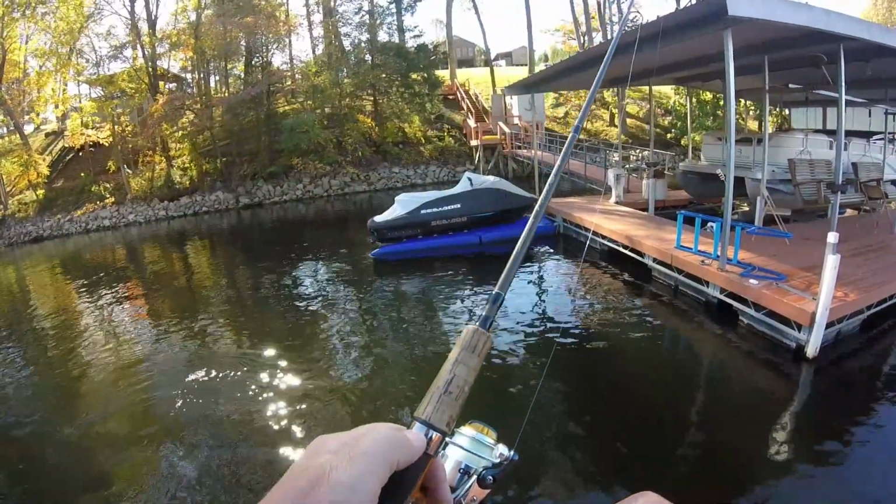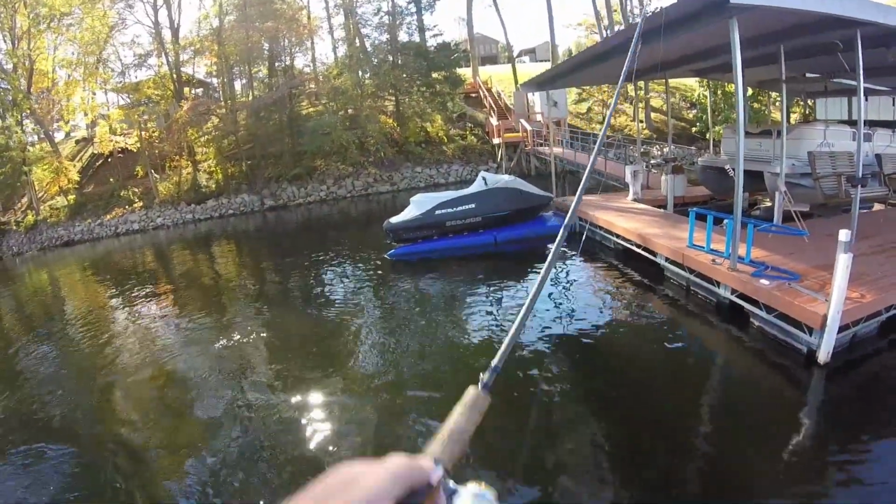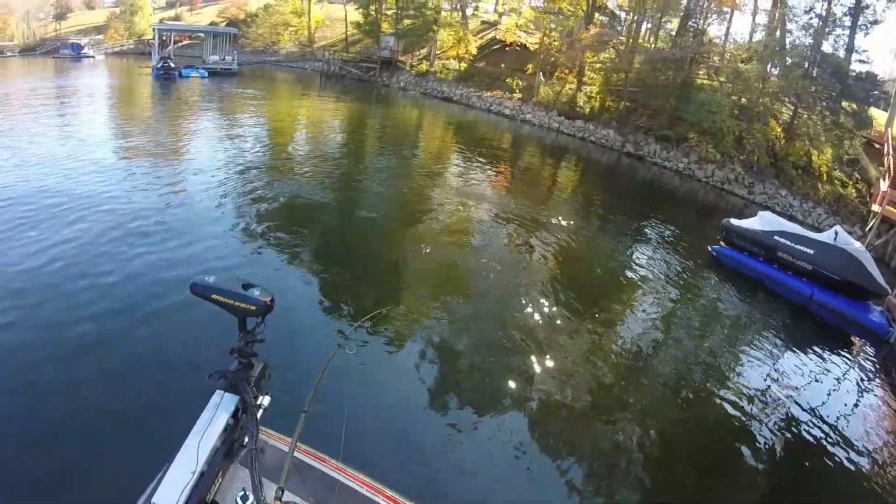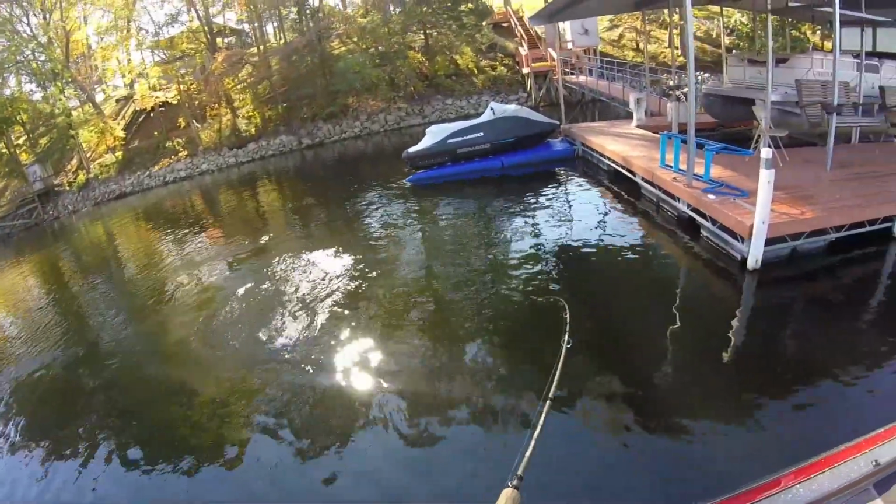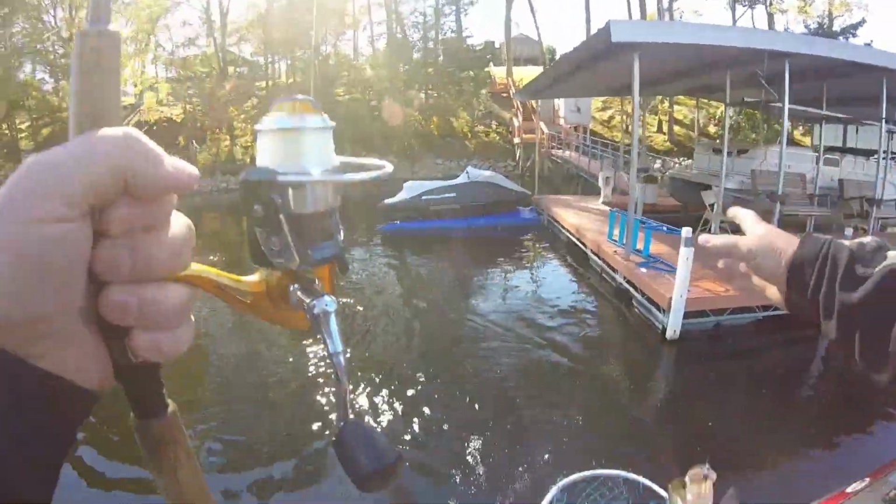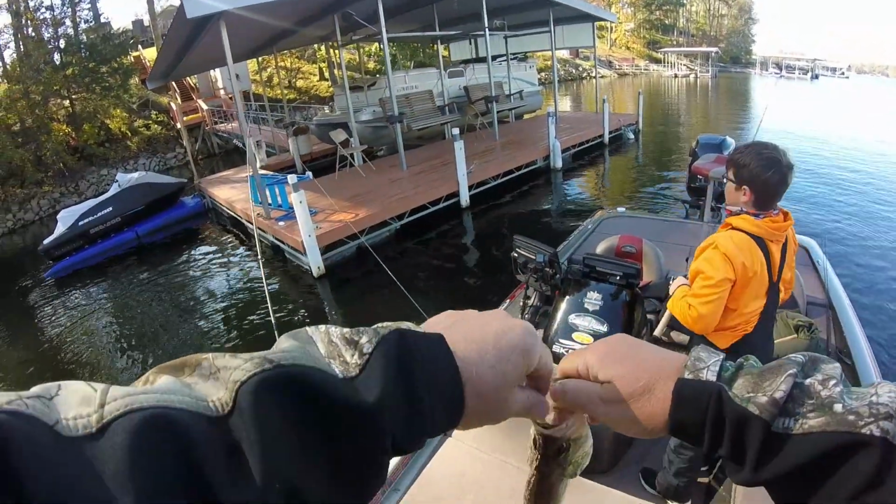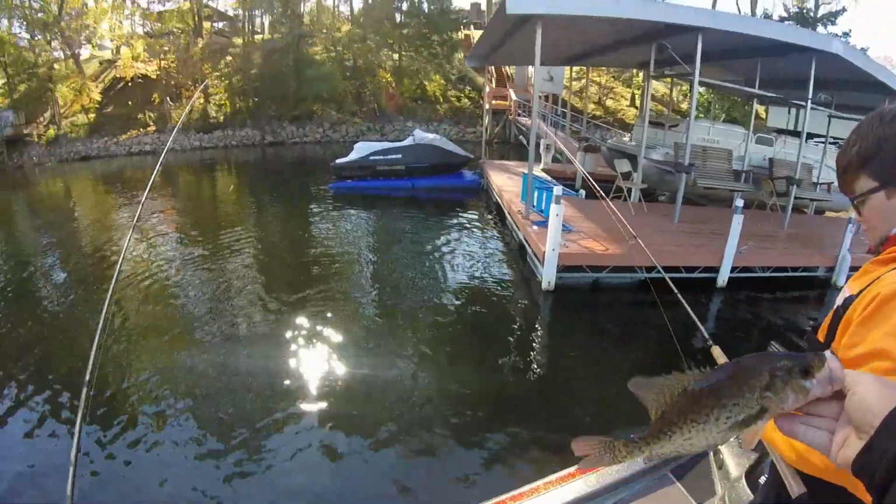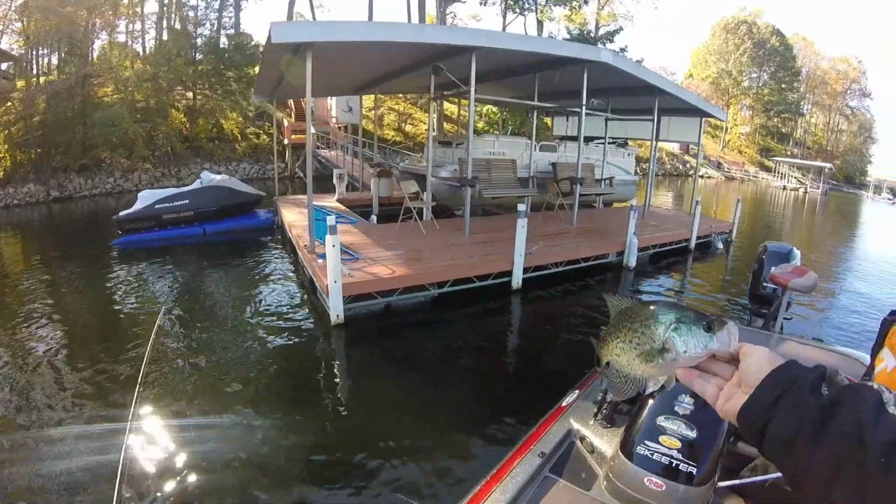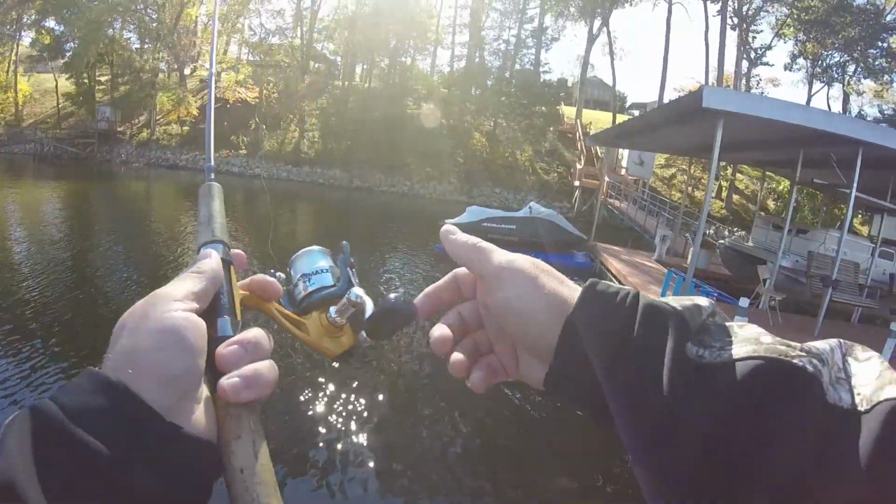There was something right there. There he is. That graph don't lie. We just did some graphing and saw him up under the dock. What, man? Get in your line after you say it. You got to keep it.